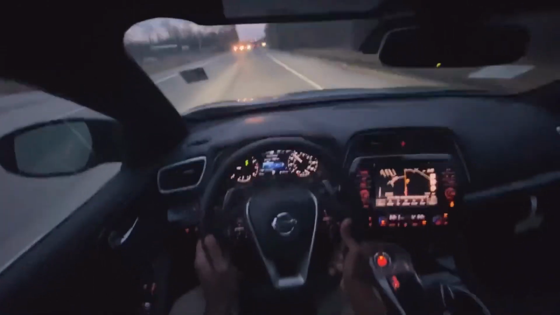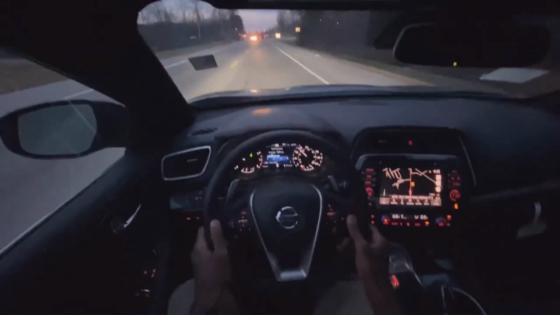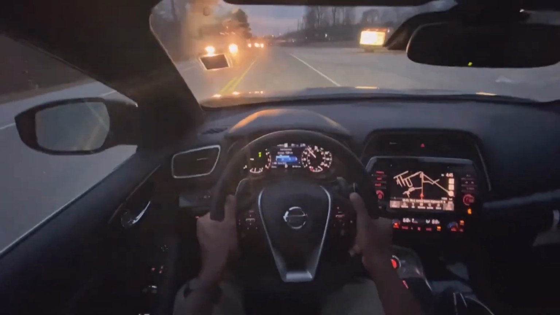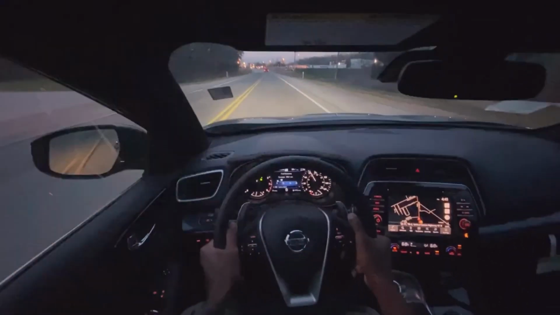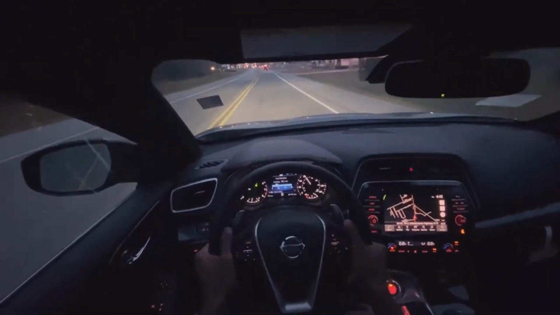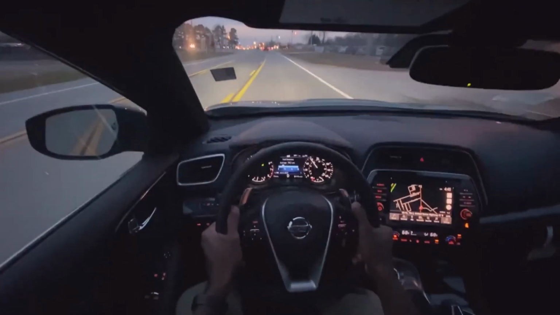And I really love how they did the steering wheel. The Alcantara just feels really good when the steering wheel's heated. And these things are fast, and I just love the exhaust note. It just sounds so good.